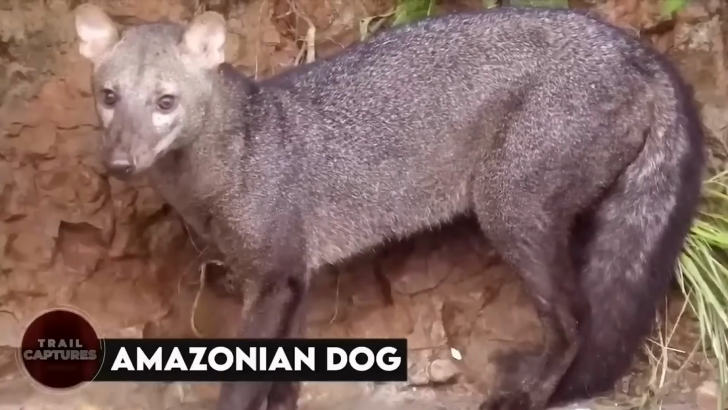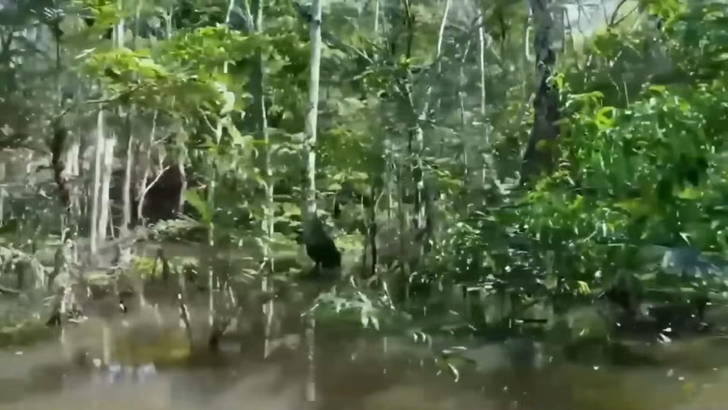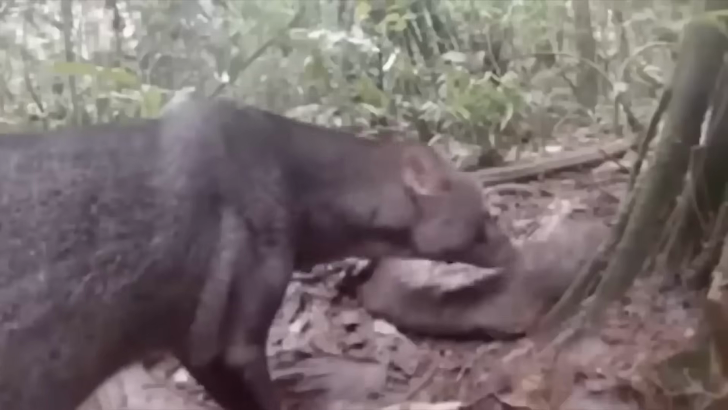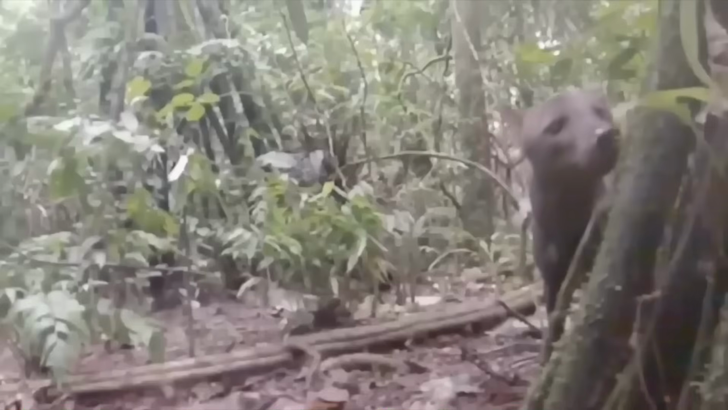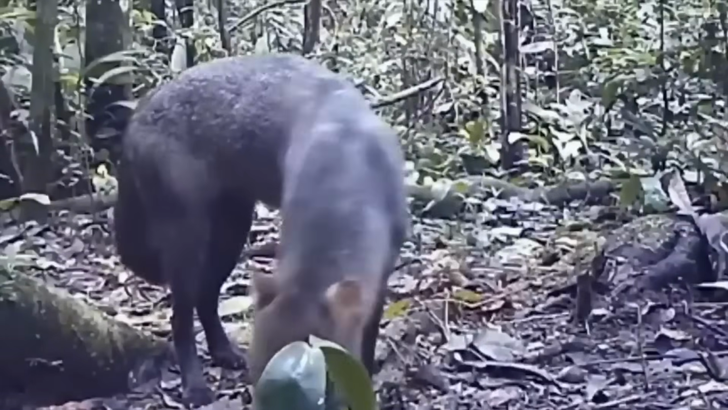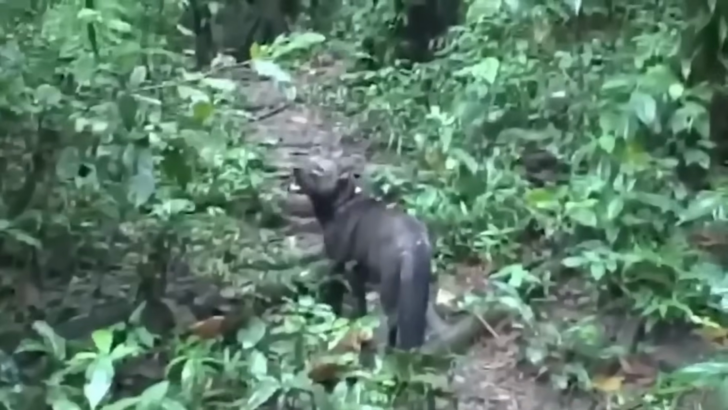Amazonian dog. The Amazon rainforest is a place where you can find unique and unusual creatures. People often put trail cameras there to capture these animals. Recently, a rare Amazonian short-eared dog was spotted on one of these cameras. The species was thought to be almost extinct for a while, and researchers were losing hope of finding any. However, this video gave them new hope. The dog was just sniffing around in the forest like any other day. Teams have been sent to locate the dog so that it can be kept safe in a preserve and live longer.